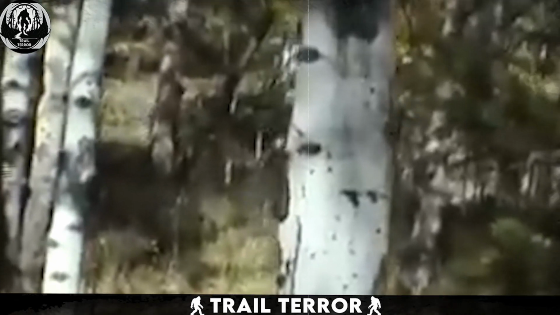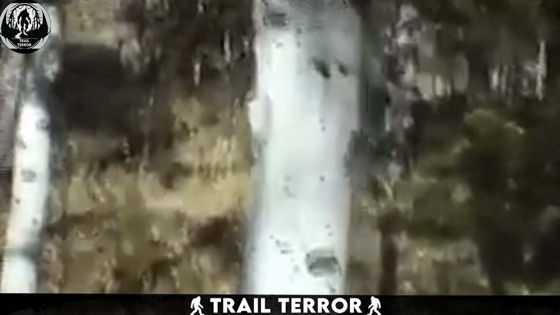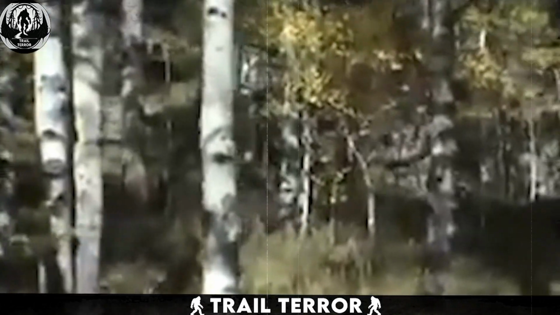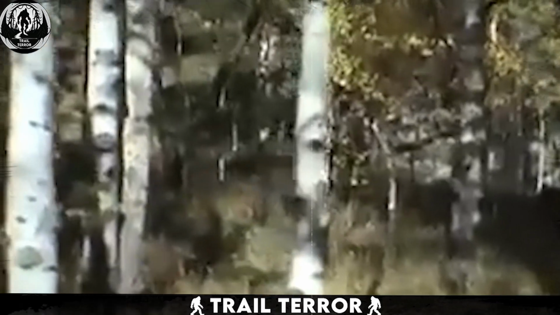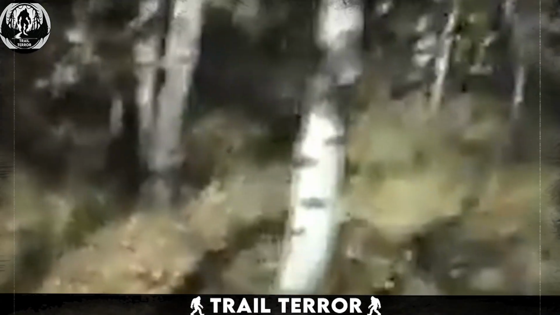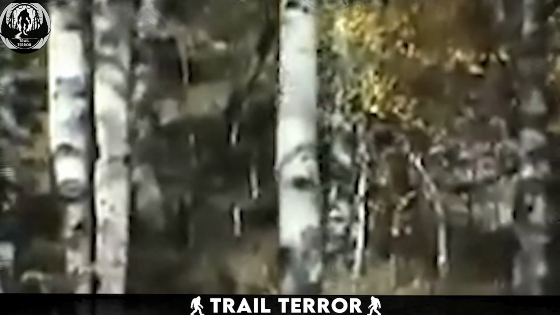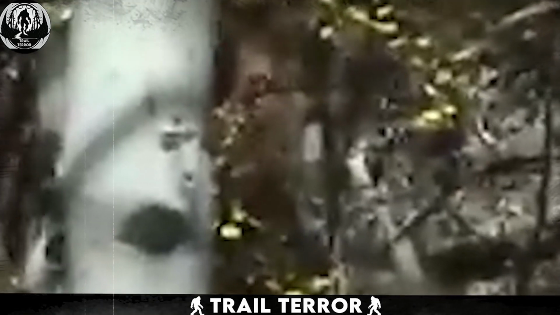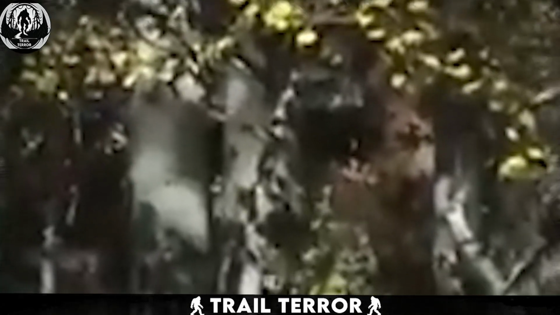The video gives us a fleeting glimpse of this elusive creature as it moves through the forest, almost blending into the natural surroundings. Its presence in such a serene environment adds a layer of intrigue and wonder. Personally, the video leaves me with an unsettling feeling, a mix of awe and curiosity. As to the authenticity of the video, I leave that up to you.